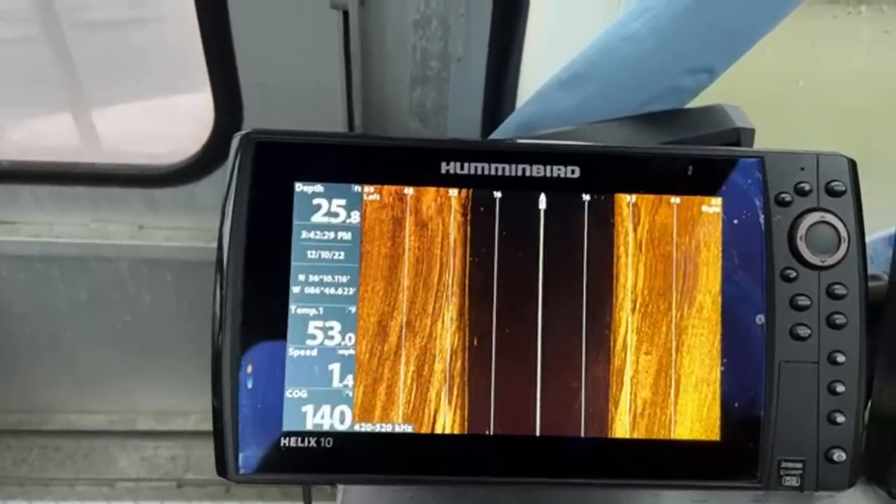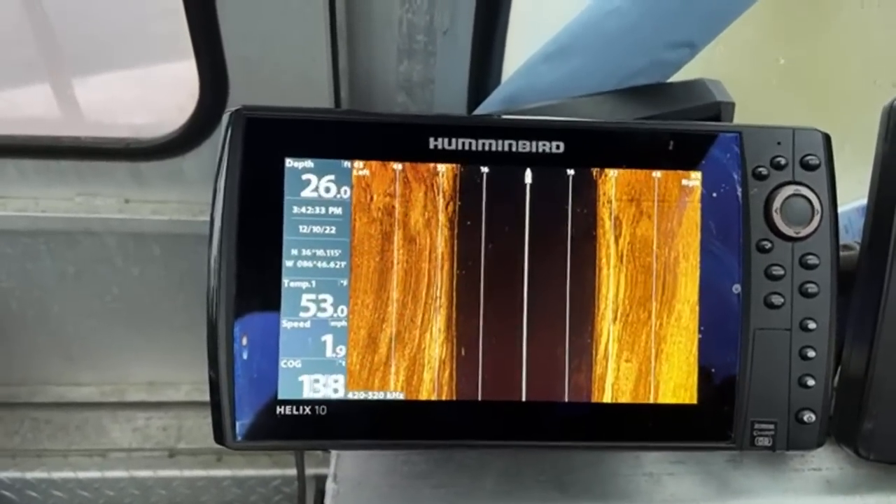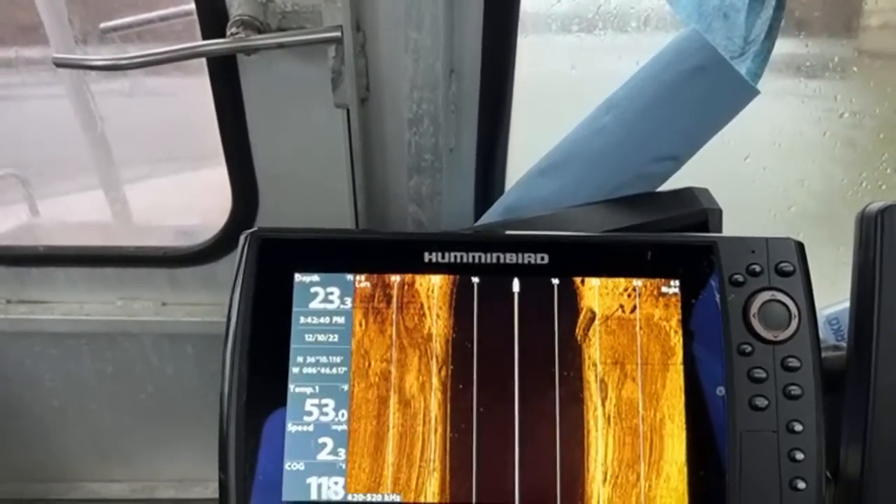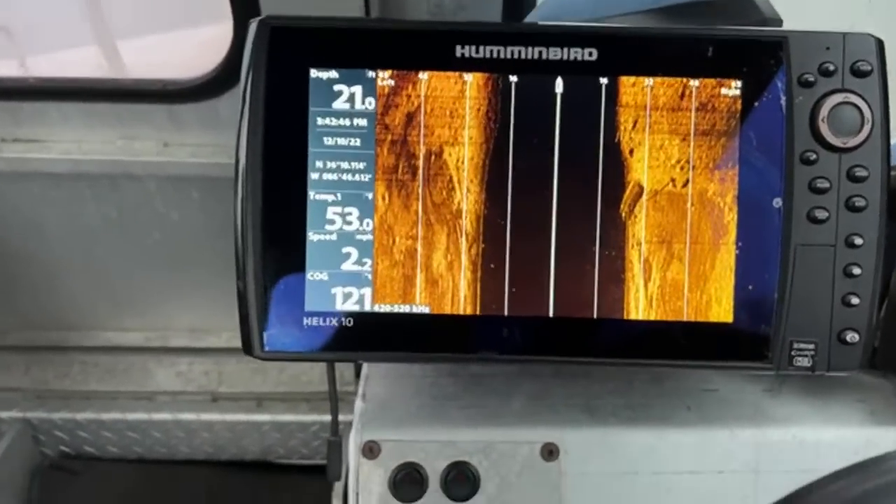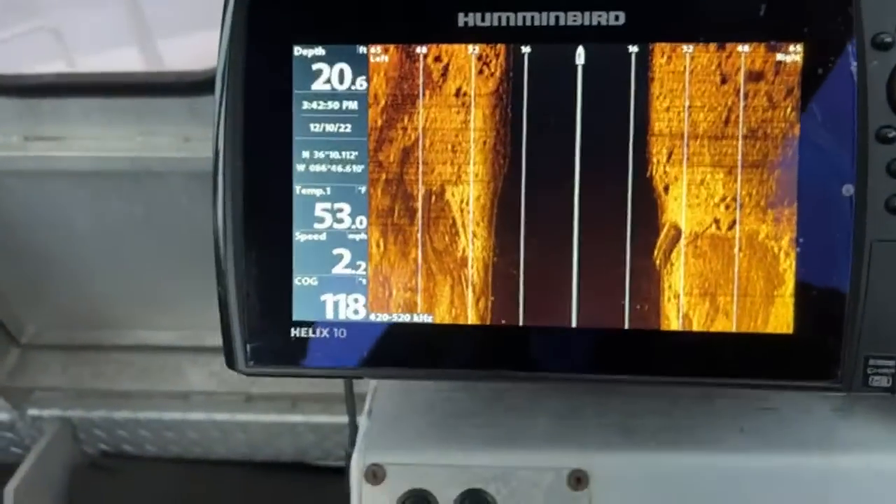Similar from that bridge all the way down to that one. Yeah, we got, I think that's a boat.